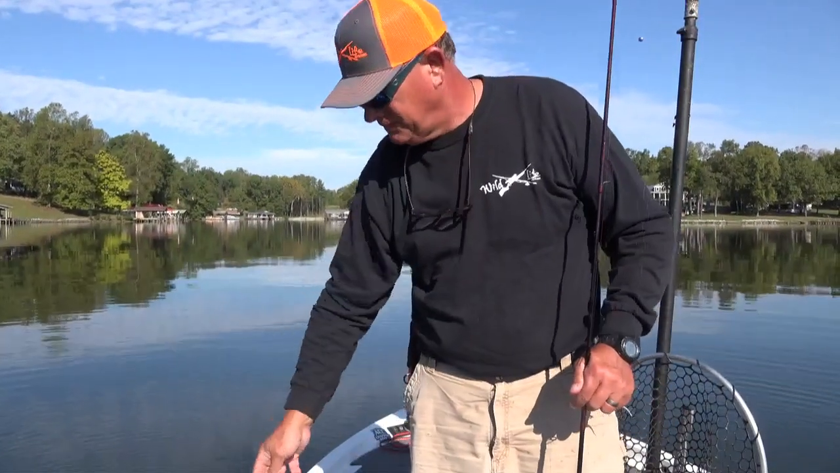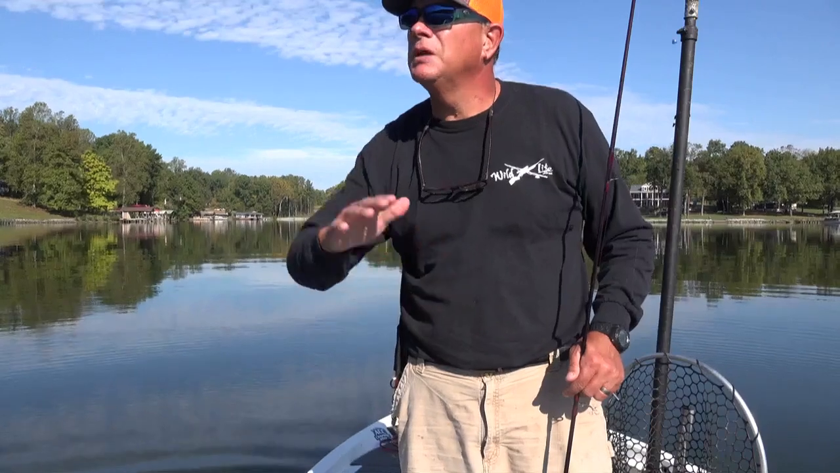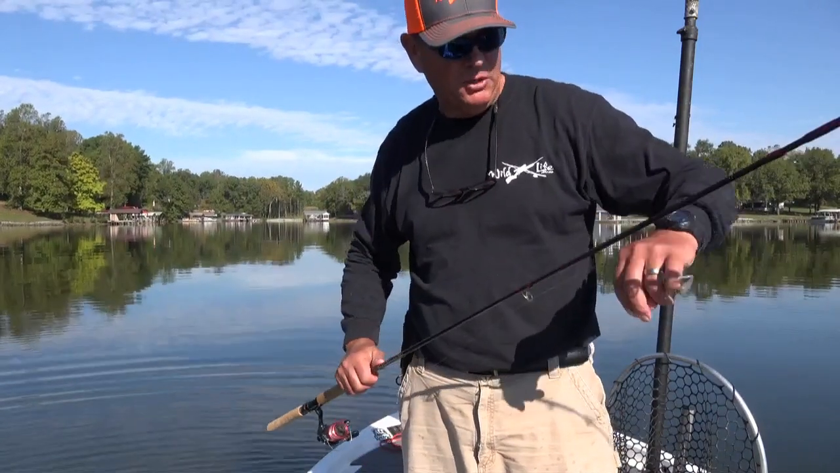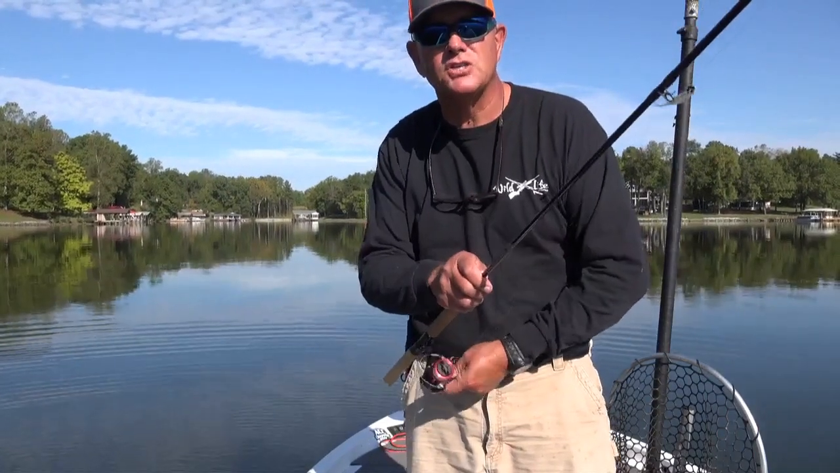Now, since I have some guys coming fishing with me, I'm not going to stay here and continue to hammer these fish. I'm getting ready to move right up the lake to a different spot, and I'm going to fish that. Like I said earlier, I'm just looking for places that are holding fish, making sure that my pattern continues to stay the same.